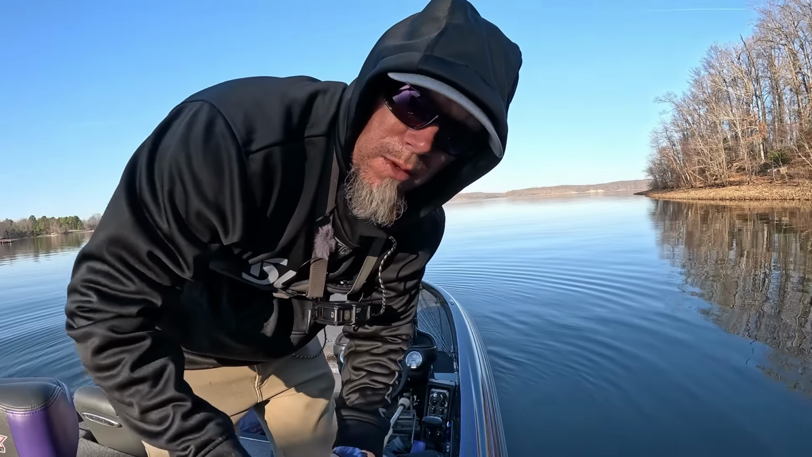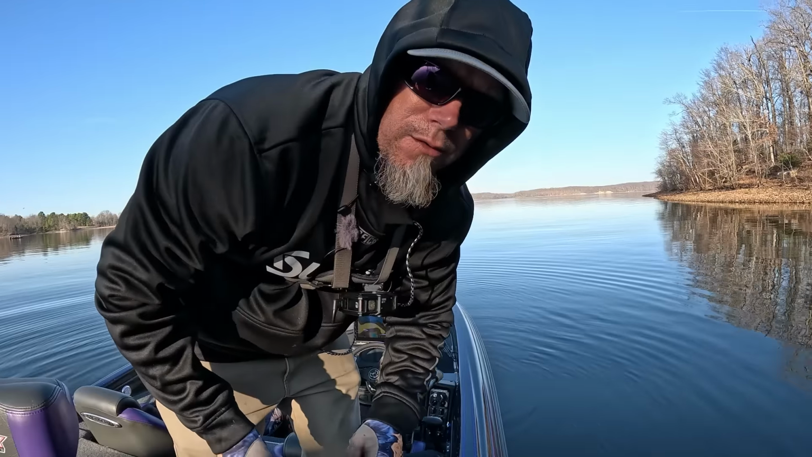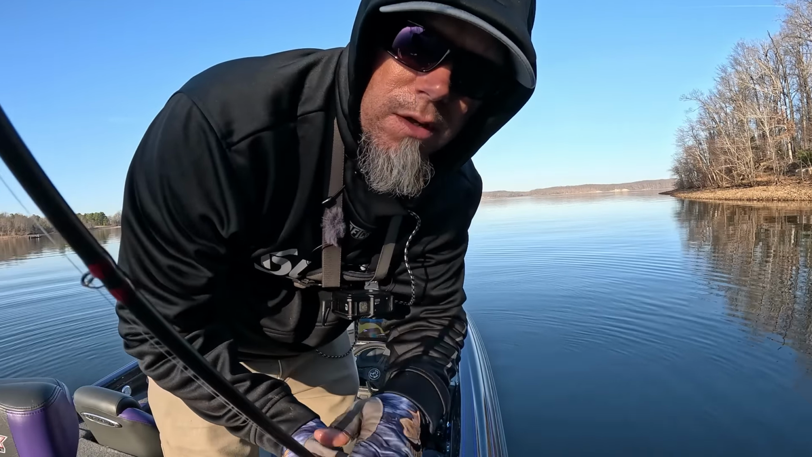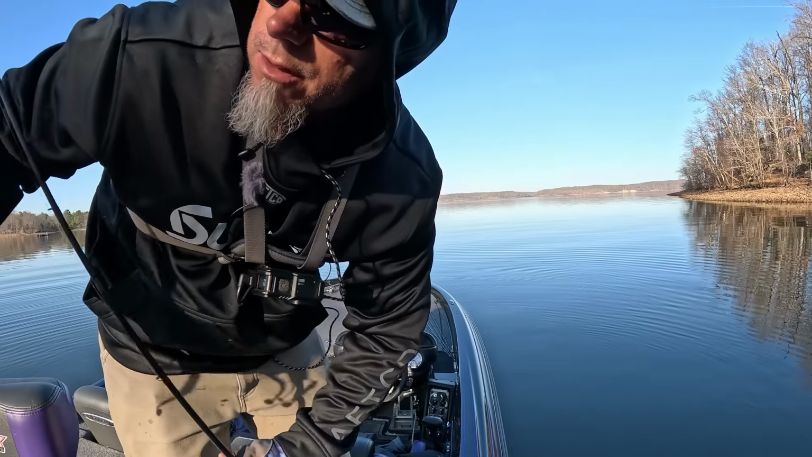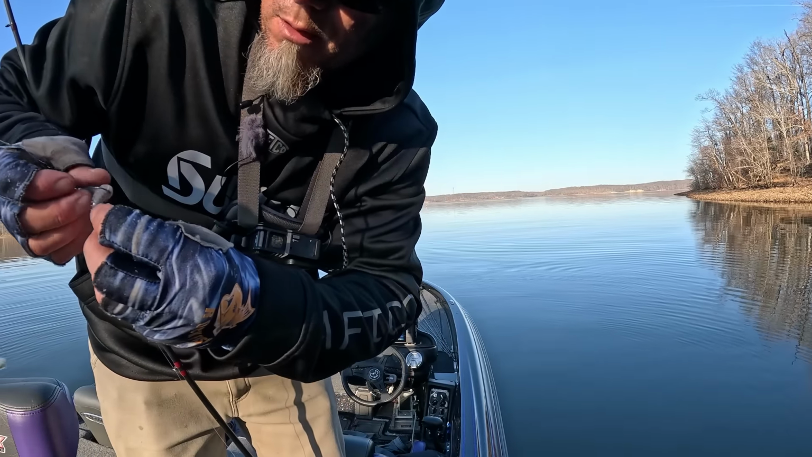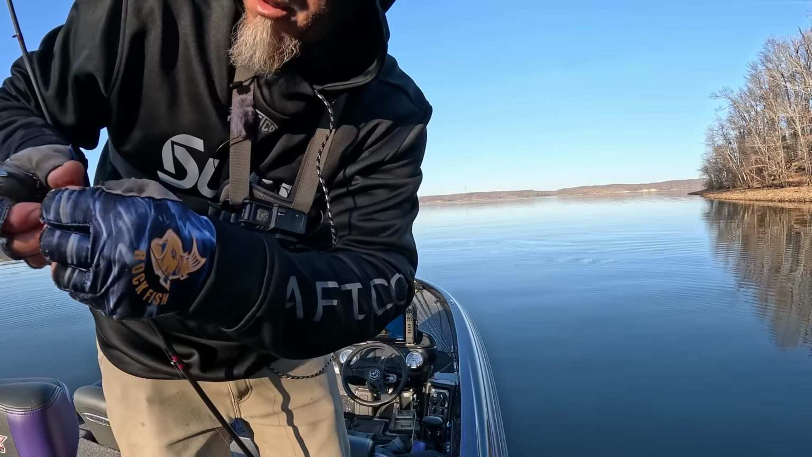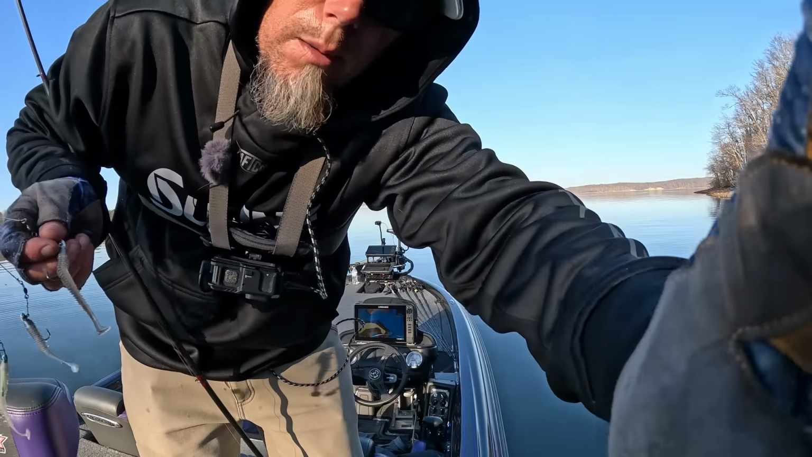Alright, folks, I worked my way back in this creek, and the further I get away from the main lake, the worse the bite is. So pick up an A-rig. I'm gonna throw this A-rig down this channel swing bank until we get out to the main lake, and we're gonna go check something out. Don't have a lot of time. Spent too much time in here, but we had fun. We caught some fish, so see what happens.